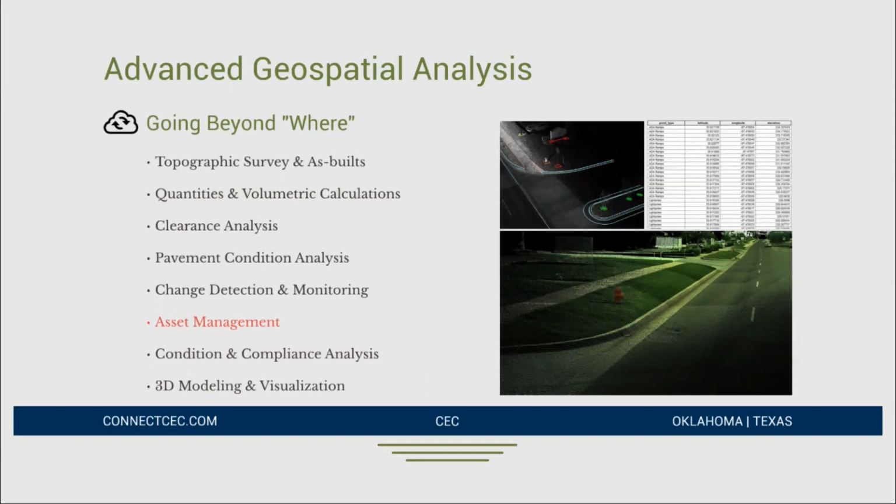Asset management. So this is, I tie it very closely with topographic survey. But we have kind of already touched on, you can leverage LiDAR data to find assets. So if you think from a municipality standpoint, you've got a data collection project, an asset management project where you need to know where all of your fire hydrants are.